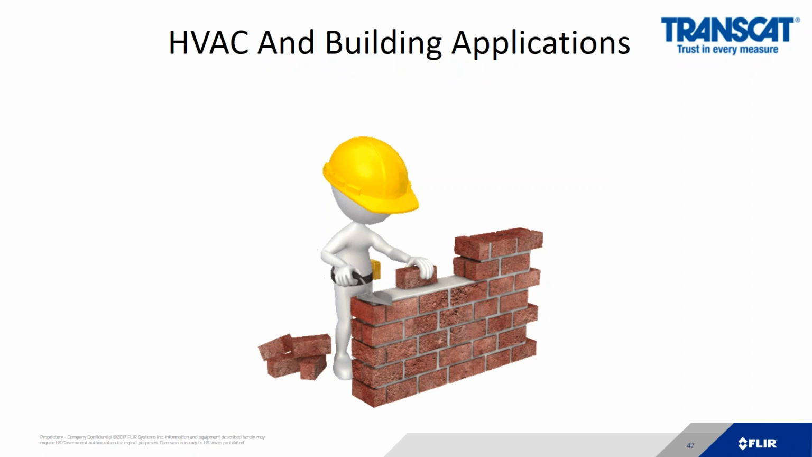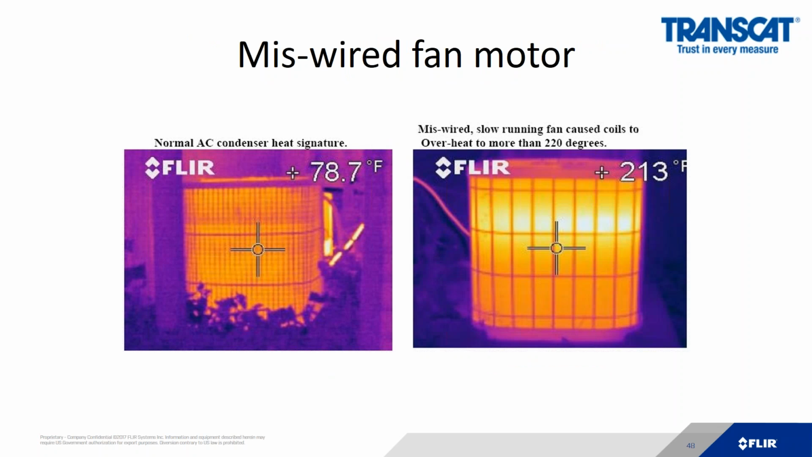So now we're going to jump over to some HVAC and building applications. Here's an example of a miswired fan motor. We're seeing excessive heat on the picture on the right to more than 220 degrees.